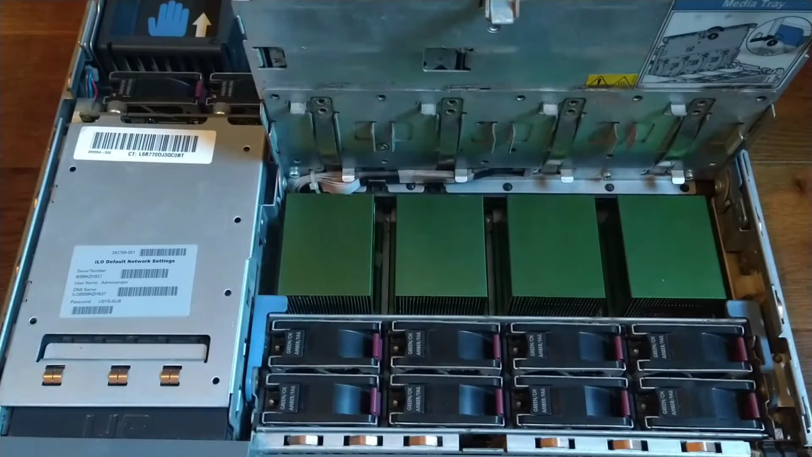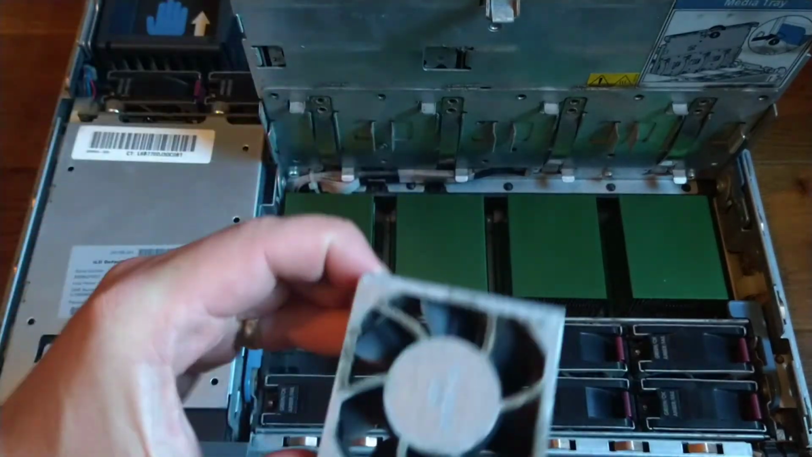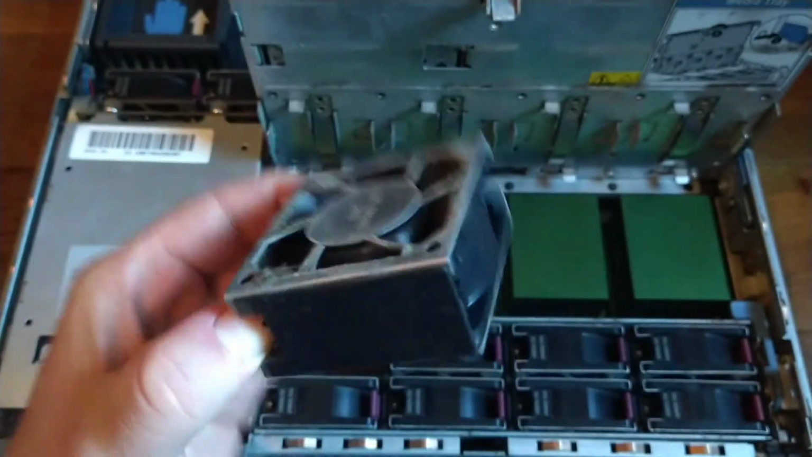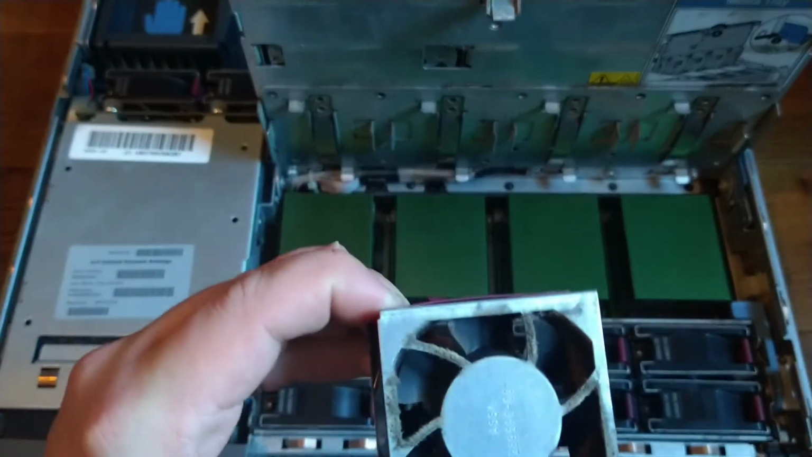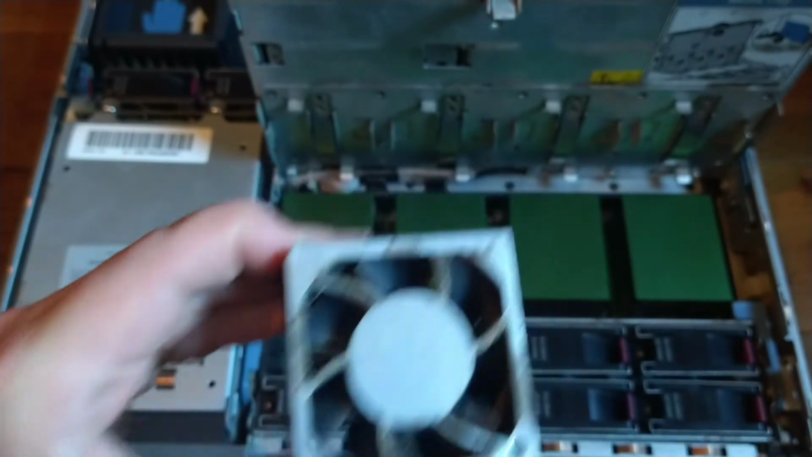What we're going to try to do is improve the thermal performance. We've seen this CPU is taking more heat than the others. We've got coolers here that are hot swap, so you can actually take them out while they're running. And it looks like that. We can see there's a lot of dust on them, and they haven't been cleaned in ages, more than 10 years.